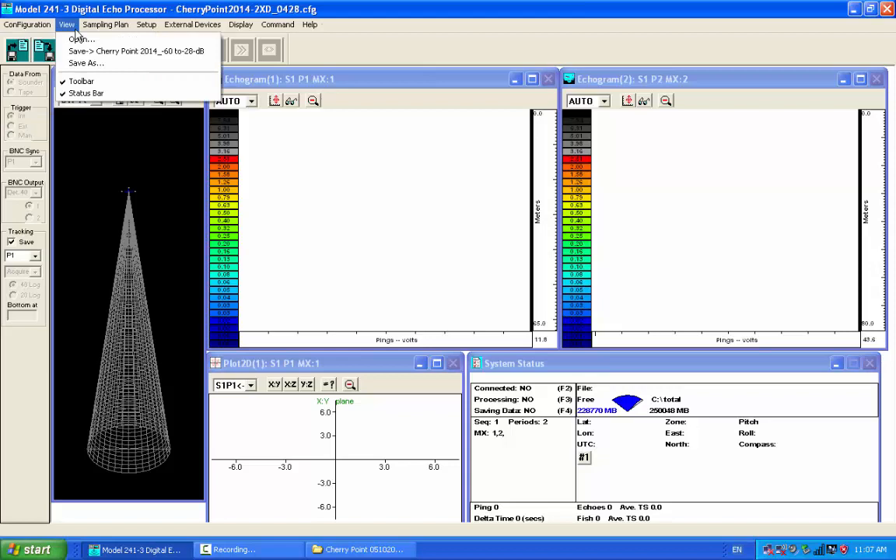View files, I think we talked about that, just whatever the look and feel of your screen, however you want to shape it, you can just store and have as many of those as you want.